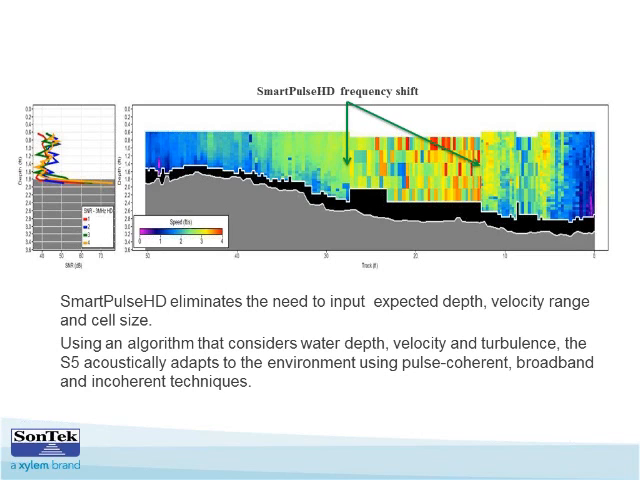Let's see some other questions. This question comes down more to the application of the system rather than the actual system itself. The question is, does the transect have to be perpendicular to the river flow? And what is the tolerance, or how can one say that the measurement is good or not good based on how perpendicular it is to the transect?